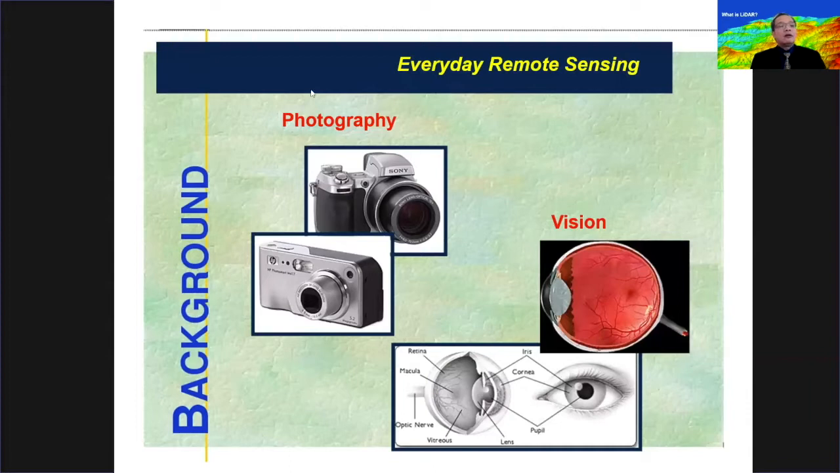Now, before we discuss more detailed information on LIDAR, it's important for us to have a basic definition of remote sensing. As you wake up in the morning, open your eyes, and use your cell phones to take a photograph, these are basically forms of day-to-day or mundane remote sensing. Photography and vision are two basic forms of remote sensing.